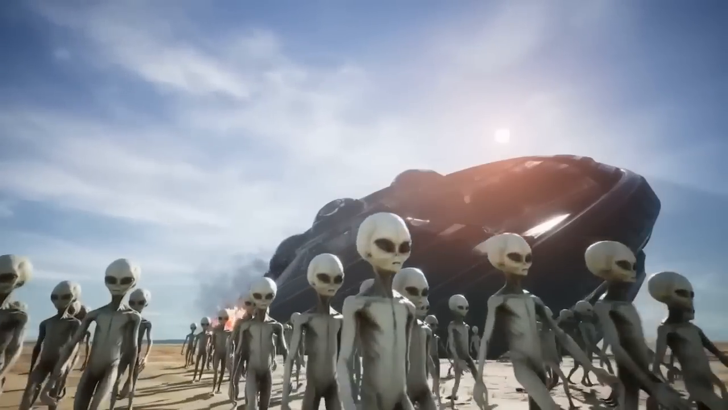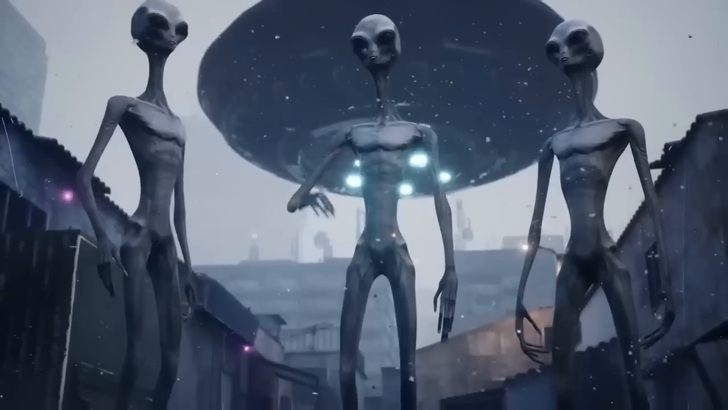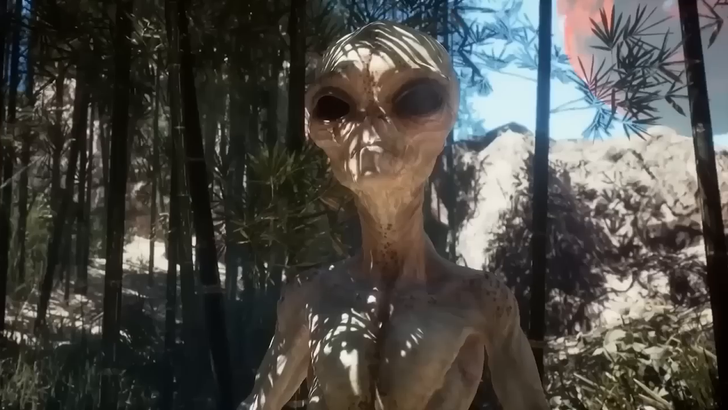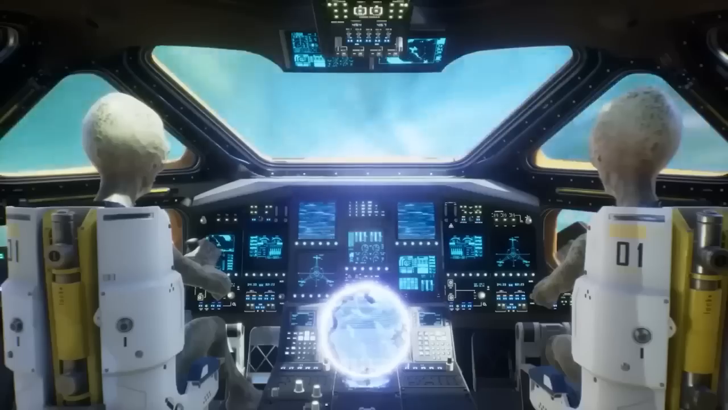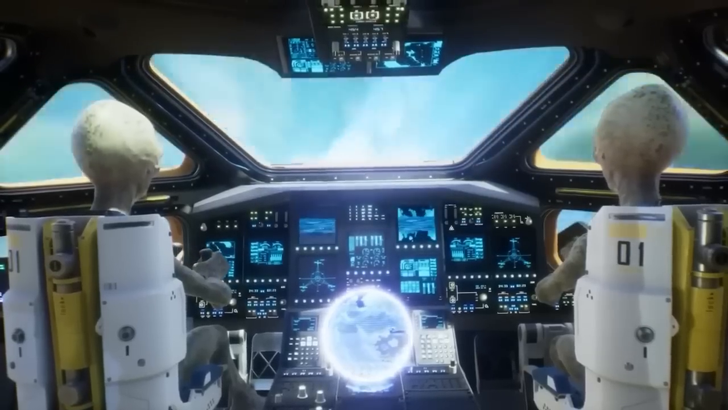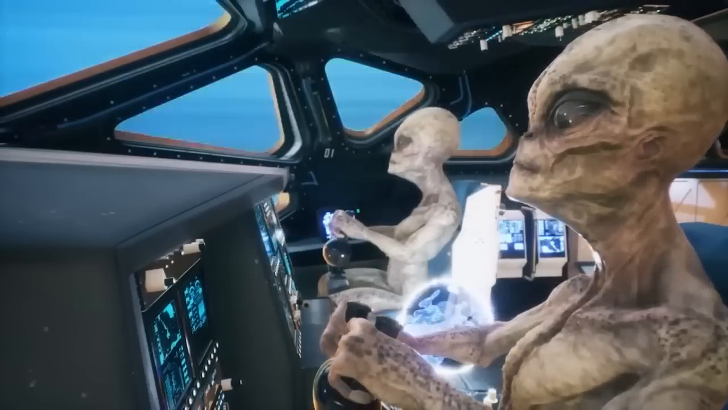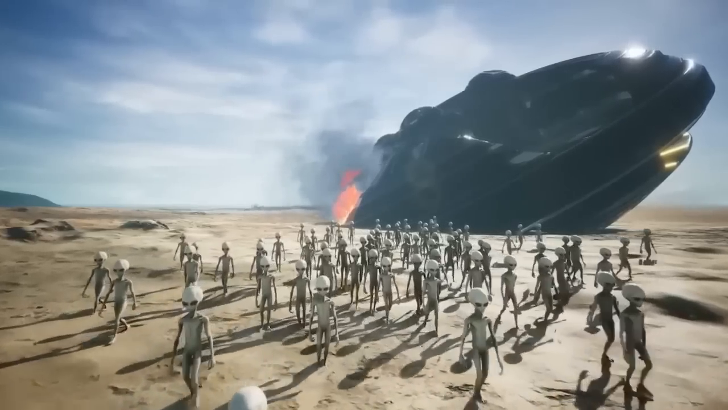Deep in the mysterious unknown, where reality and speculation blend, there's a whispered secret that's puzzled us for ages. Do aliens exist? It's a question that's been with us for generations, and as time goes on, it seems like we're no closer to solving the puzzle of extraterrestrial life.